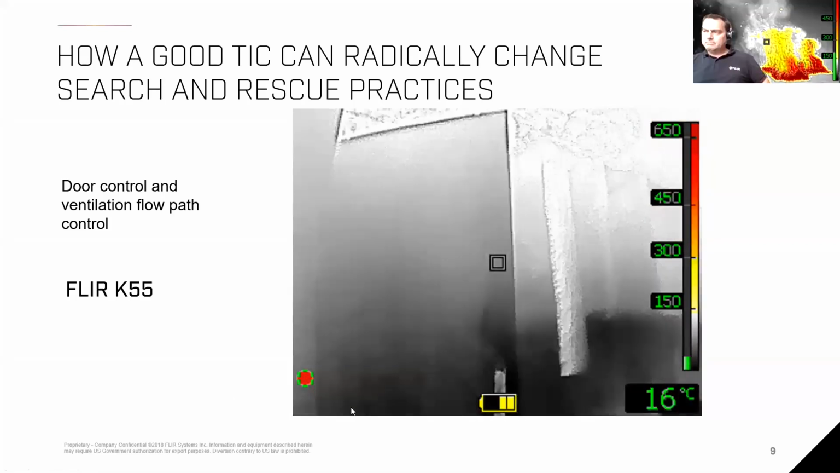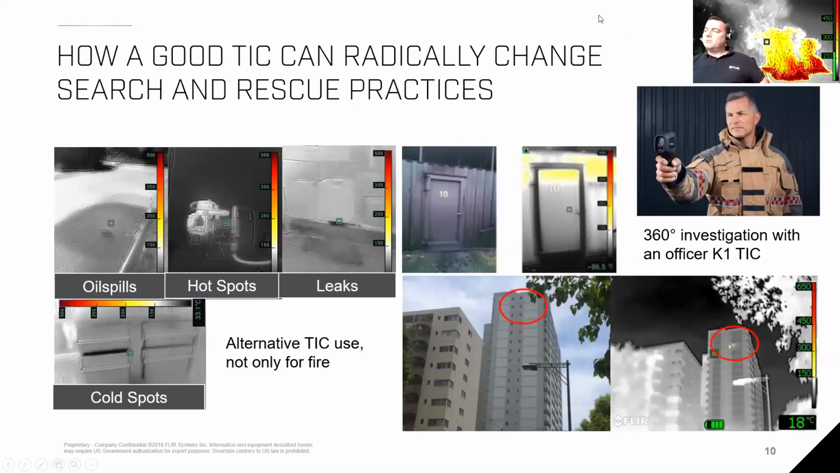All right, thank you. So another topic we would like to discuss is that there are not only thermal imagers for interior attack and fire suppression, but we also offer imagers for officers, for example, to help with doing a 360 investigation around a building. And we have tools that are suitable for something like that. And I think a thermal imager can also radically change the approach here. What do you think is the radical approach here, Lars?